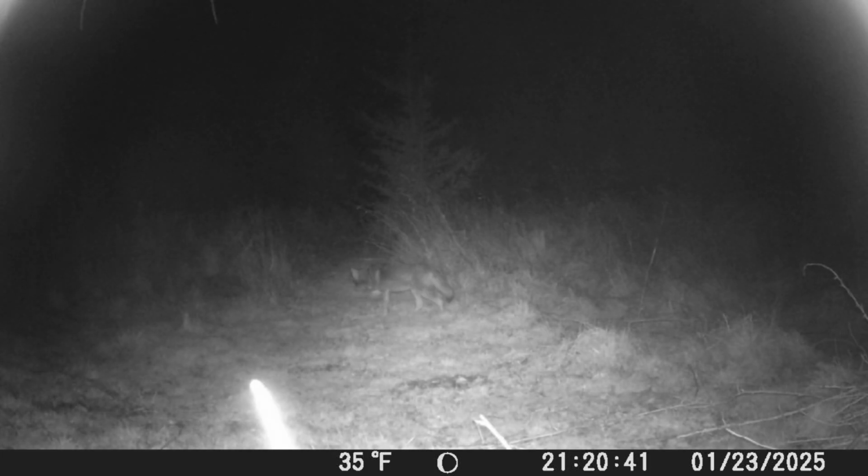And now we're going to bounce over to coyote again, over by the chicken barn. It looks like he's going home. Good night, Mr. Coyote. Nice to see ya.